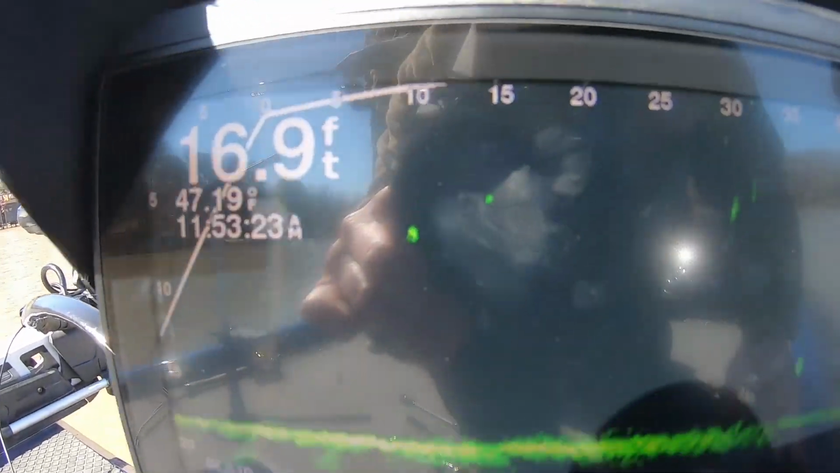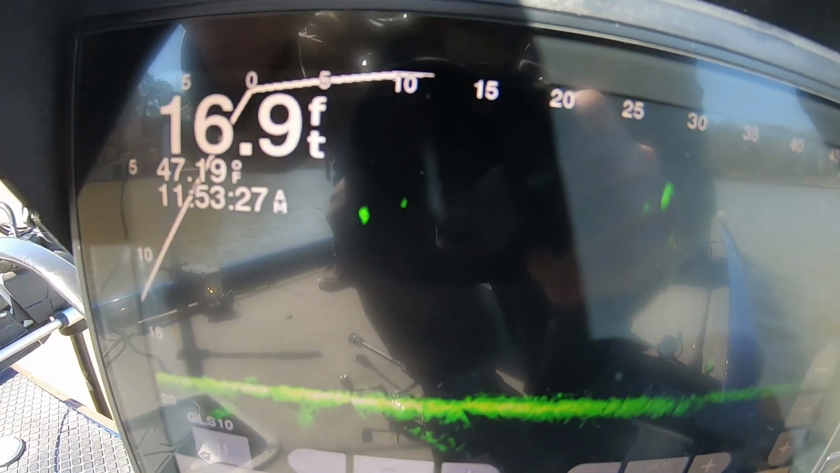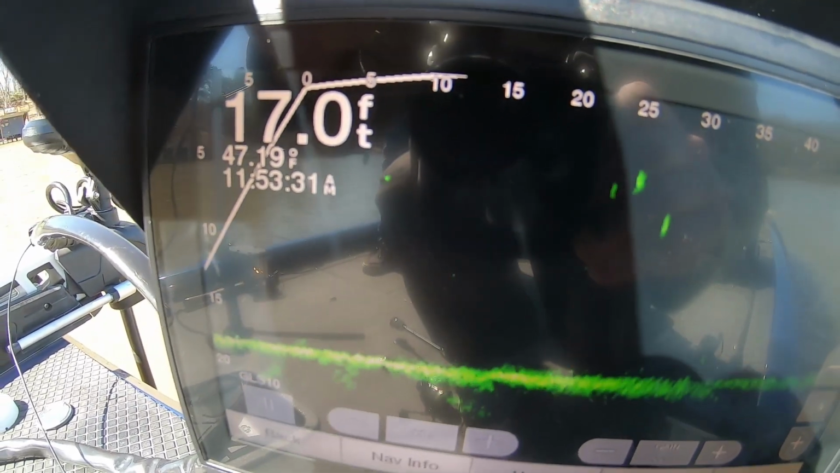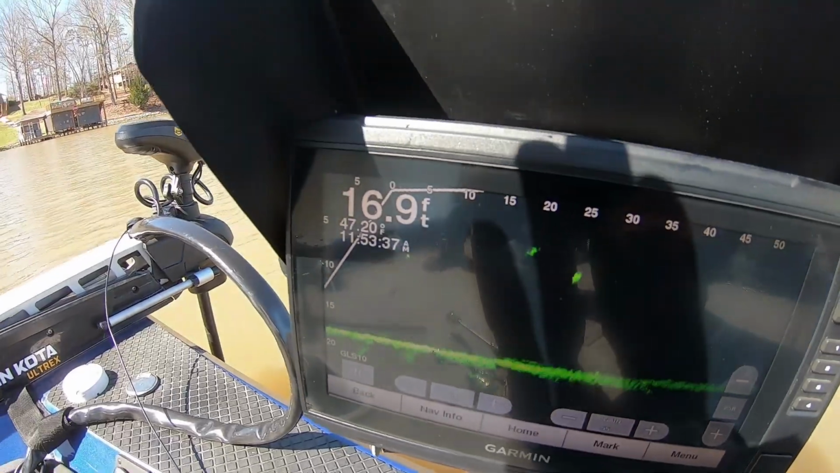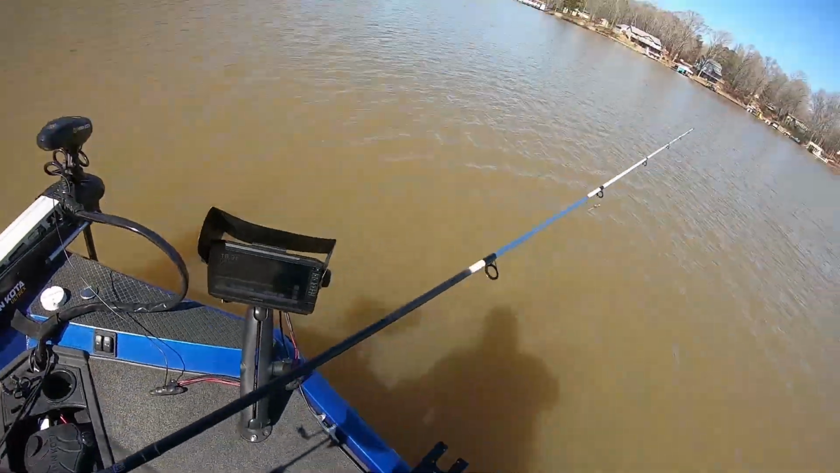All right. See his bait coming at it? We got a glare right here, all right? There you go. His bait's right there at it. Drop it, drop your bait, drop your bait. All right.